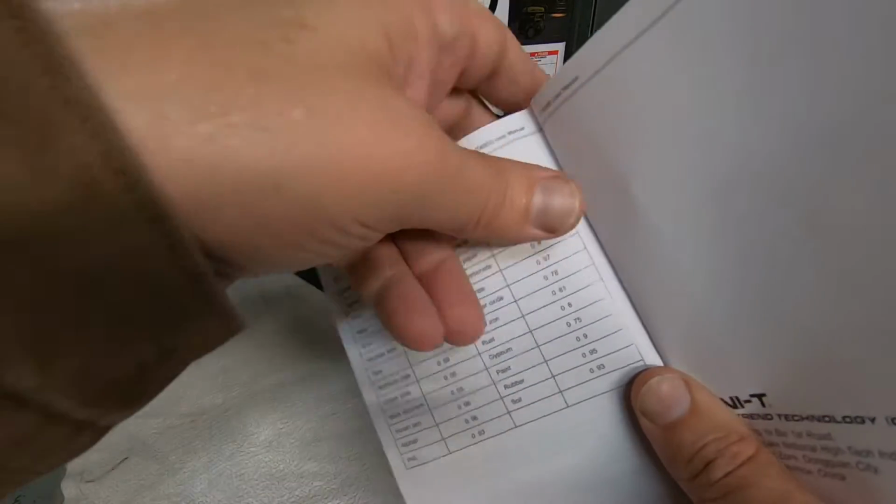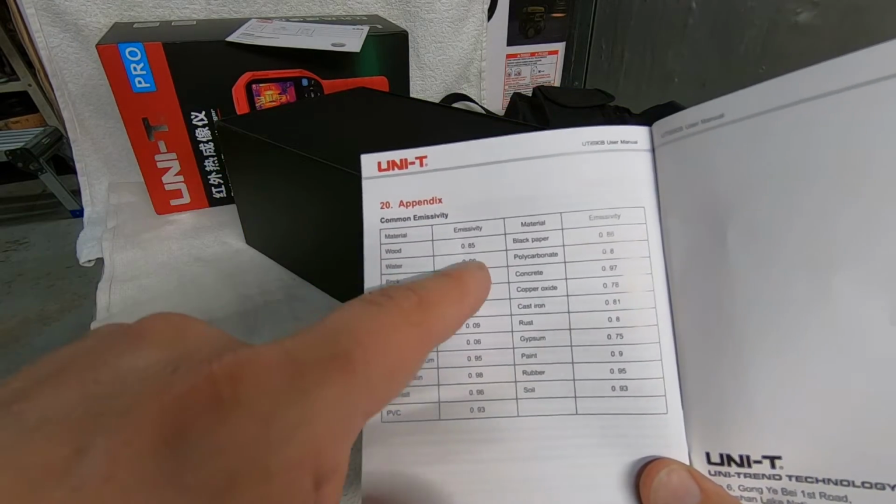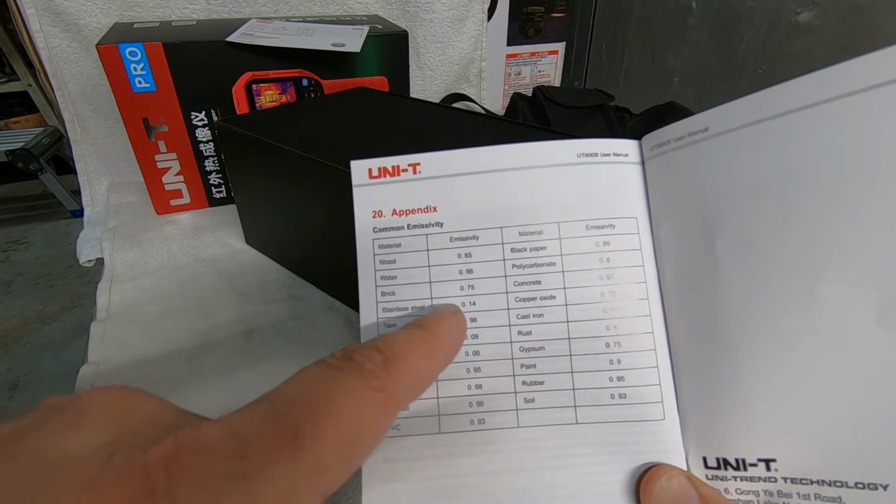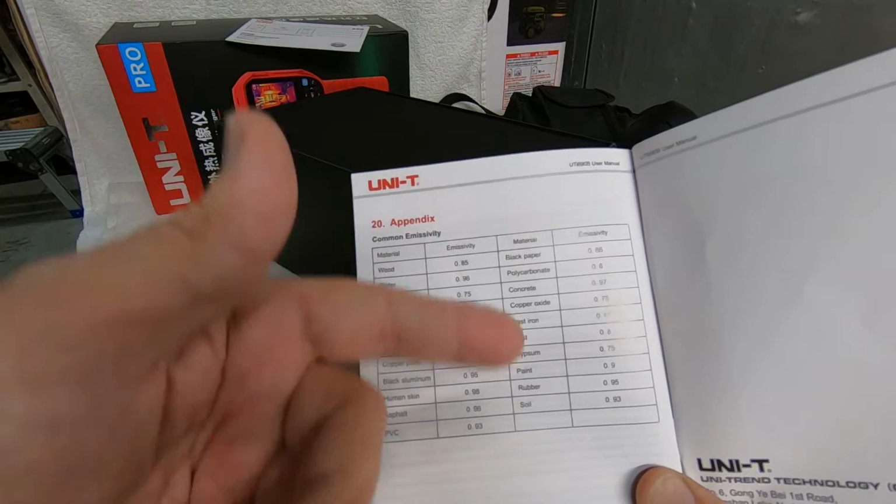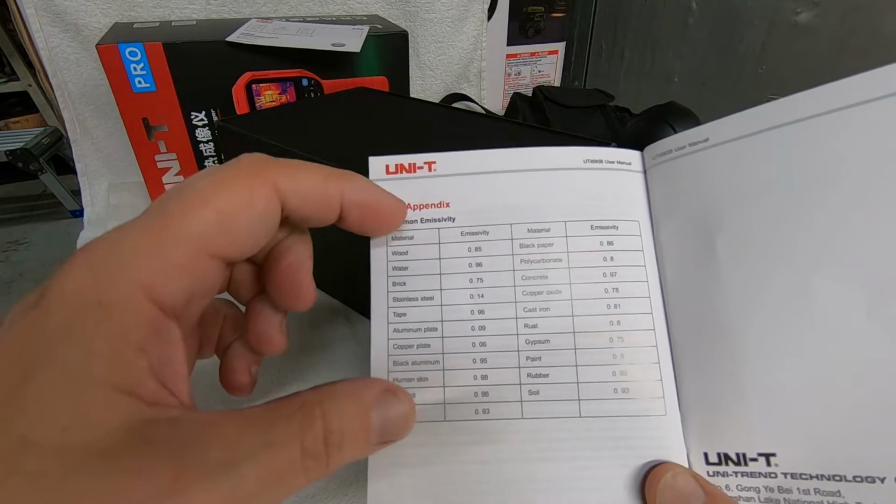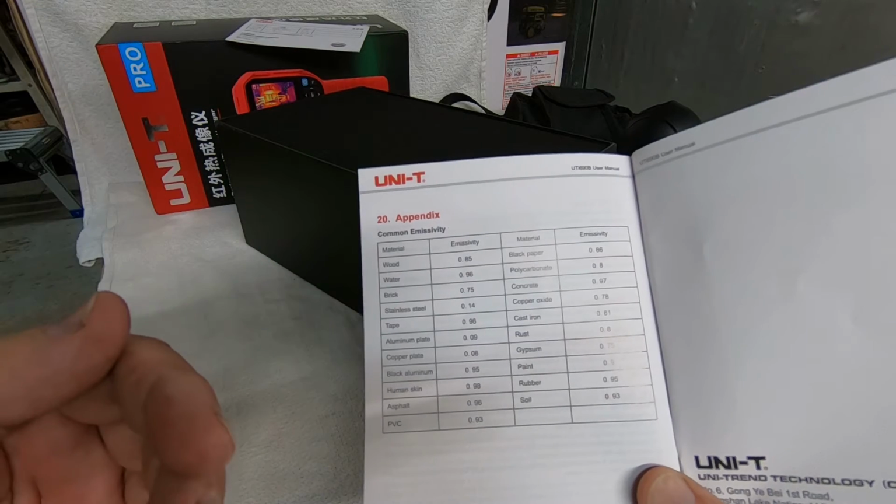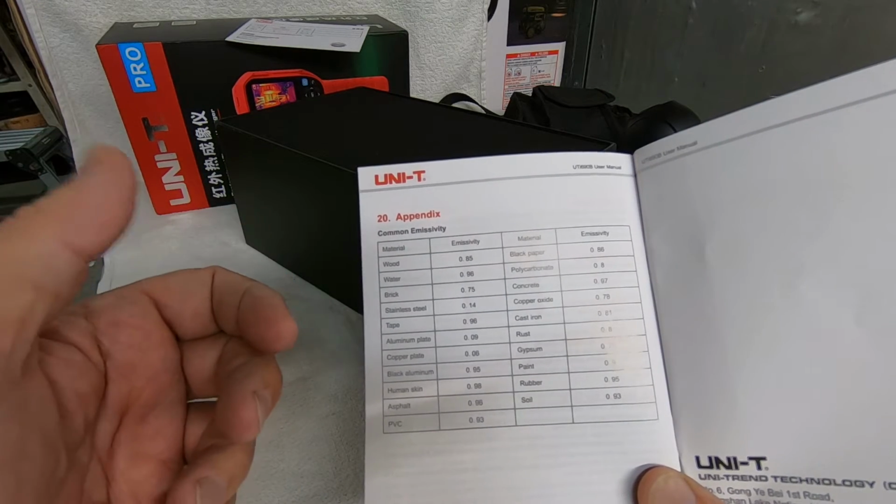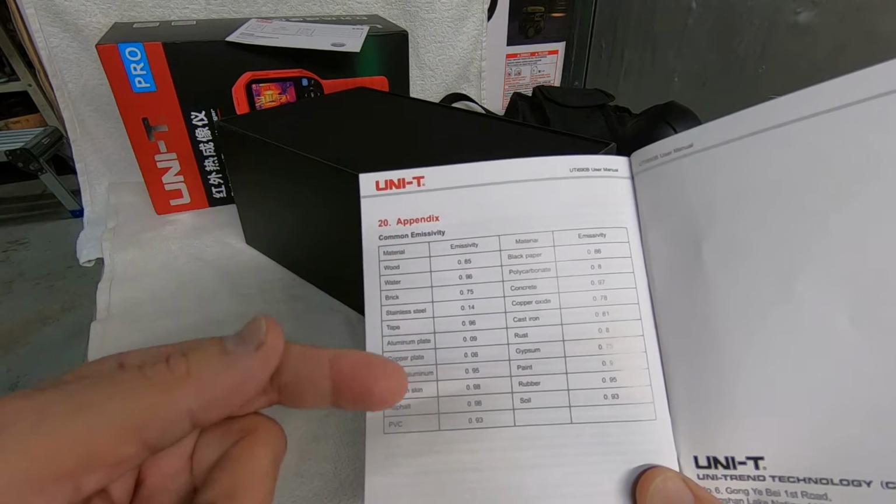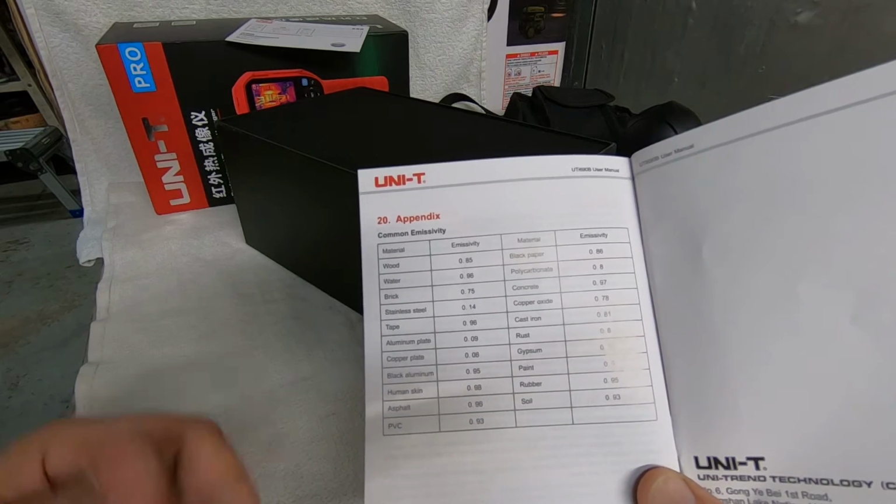Now here's the emissivity chart. You got wood, which they're saying got an emissivity of 0.85. Water is 0.96. Brick is 0.75. So depending on what you're trying to get a measurement from, you've got a chart here. Now, what would be nice is if this chart was built into the camera, meaning that you could pull it up at any given time and select. Let's say you go down and you select copper plate. Man, you select it and it changes the emissivity right there in the camera itself.